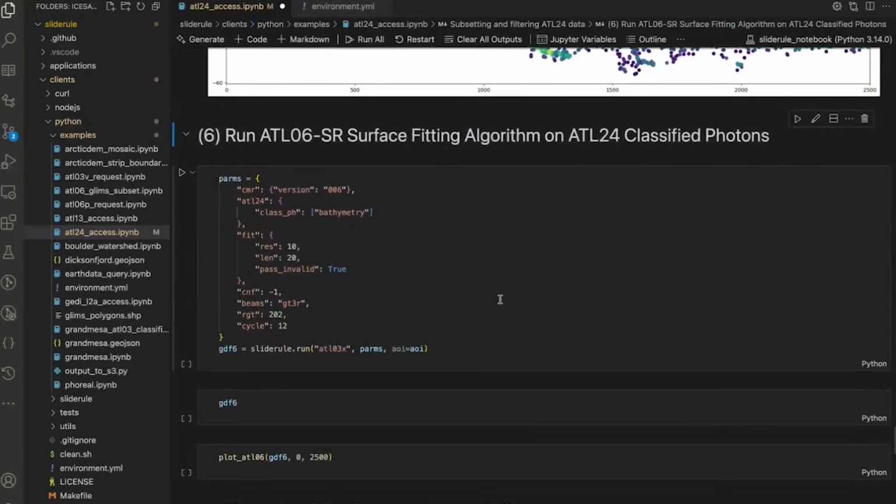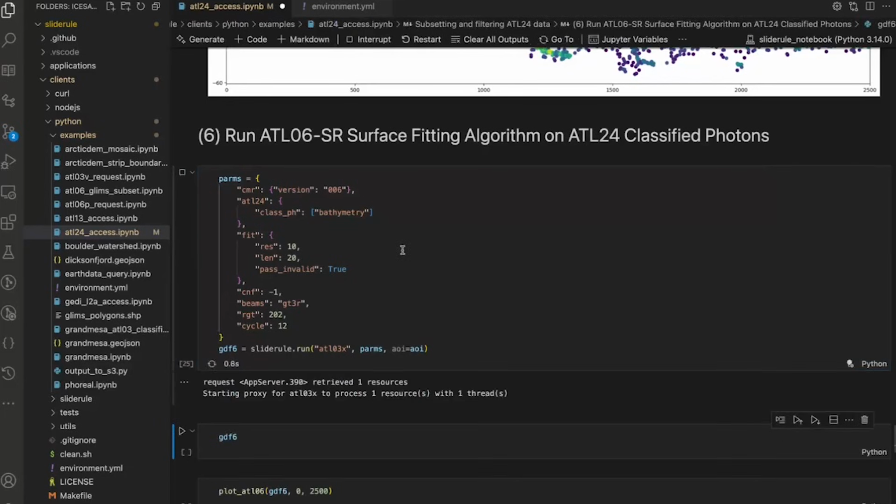Okay, so here's now a final step to this process of using ATL03. And that is, we're going to take ATL03 data, we're going to classify it with ATL24 data, then we're going to specify to only use the bathymetry photons, and then we're going to run the ATL06 surface finding algorithm on it to produce an aggregated surface elevation of the bathymetry photons. And we're all going to do that on the server, making this request here.